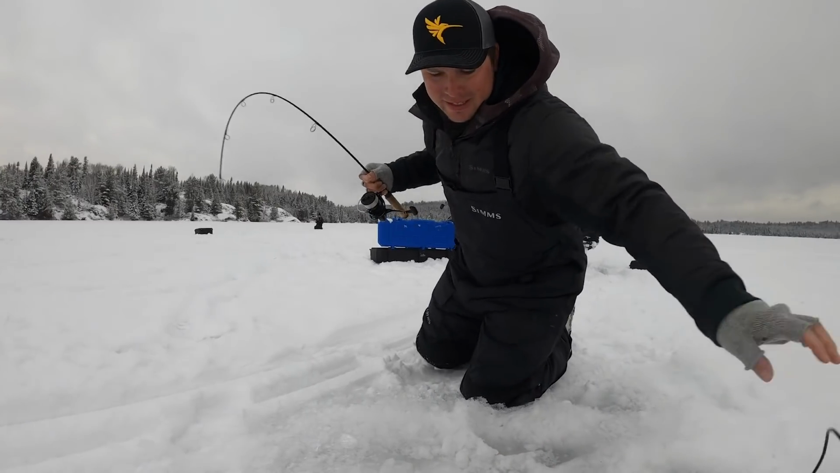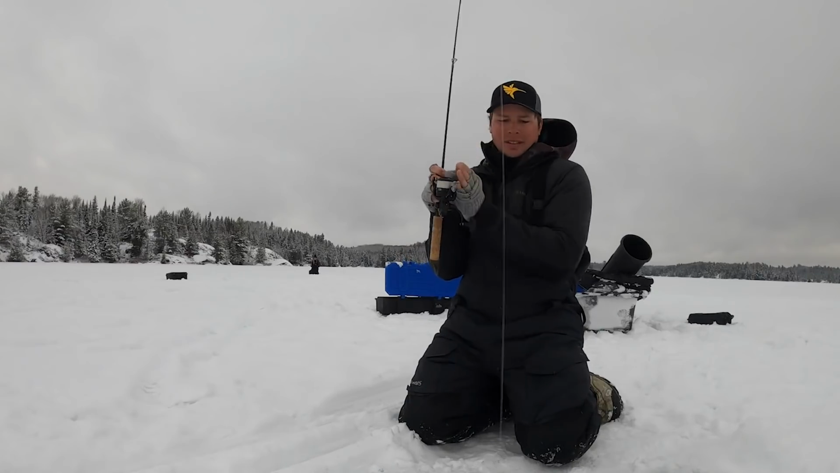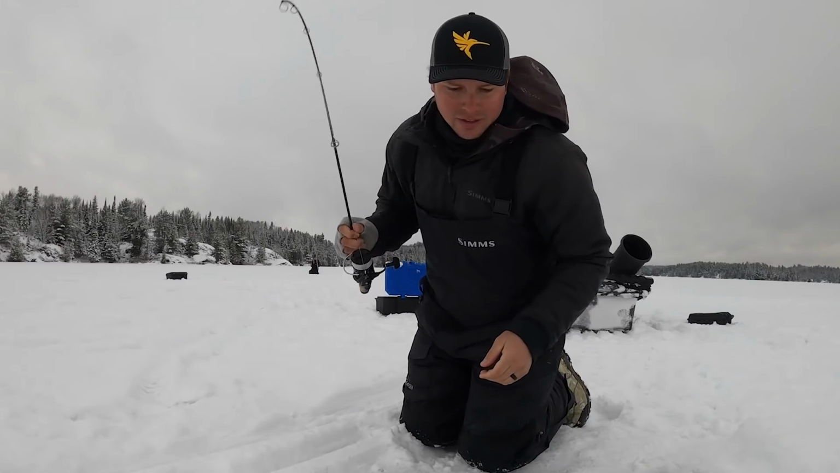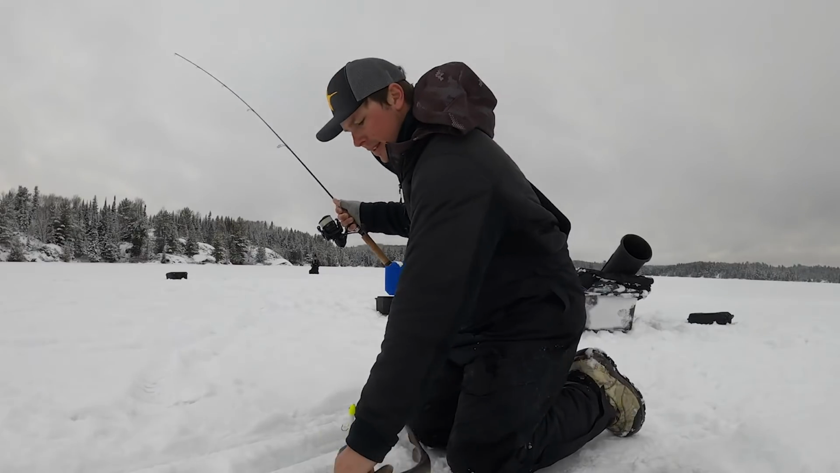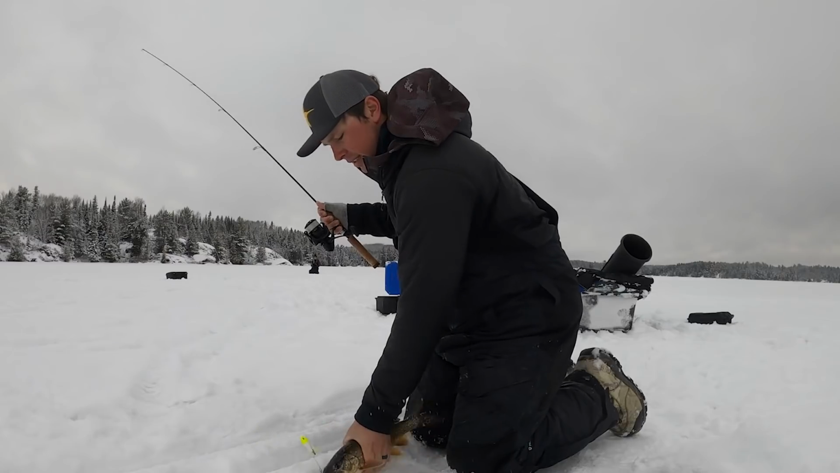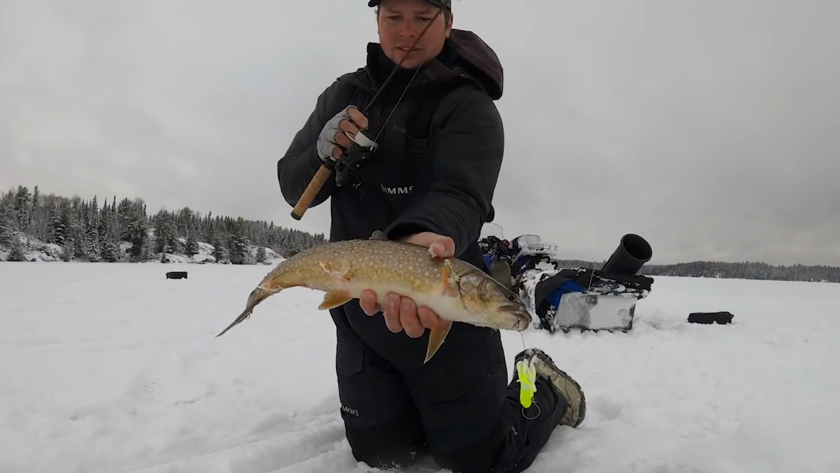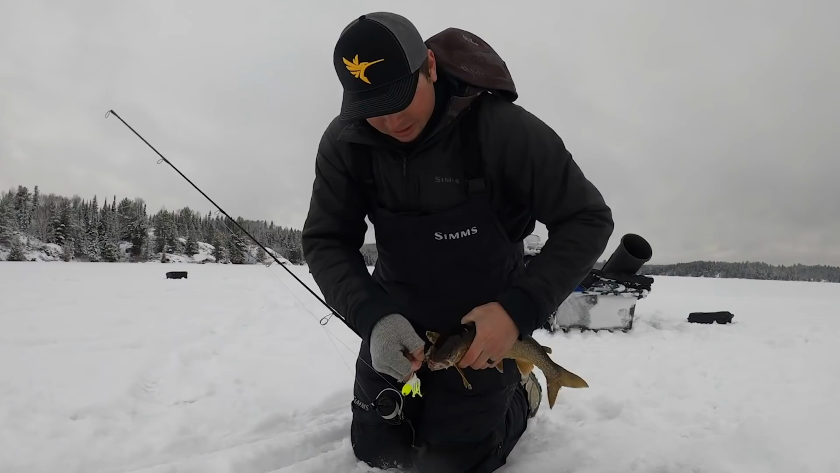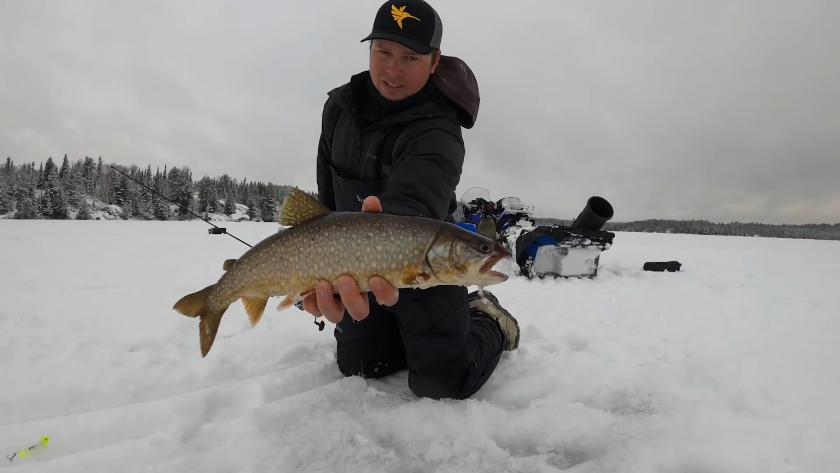Double me up. So I just missed that last one, and I reeled my tube up to fix it. And I'll show you what happens when they bite it and you miss them. It's just a little guy. Yeah, little guy. He's fat though. He's really chunky. He's really pretty too. Look at the colors on that one. Gorgeous. He's got like the orange and everything going on. Nice pretty trout. Just a little guy, but they're all fun.